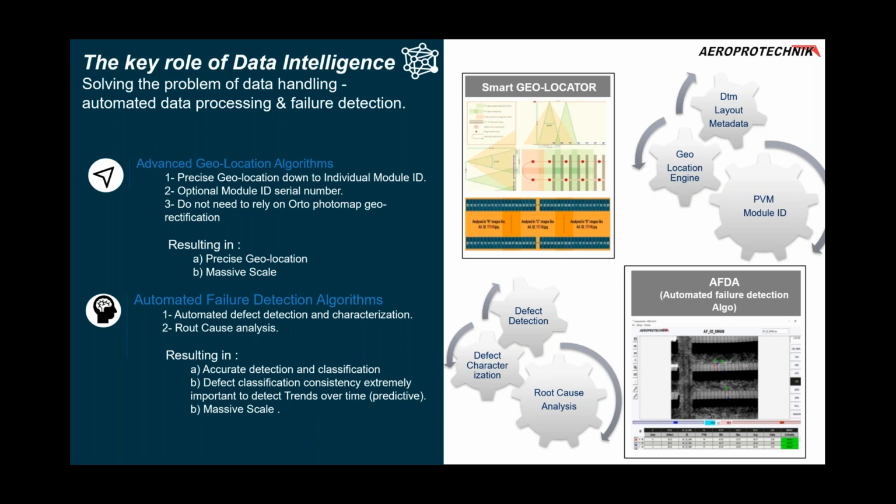The second one is automated failure detection algorithms. You have to detect the defects, but you also have to characterize them and root cause them. And this can be done automatically, of course, with a lot of development and algorithms, but it's possible to do. It actually is very accurate, and gives you a lot of scale.